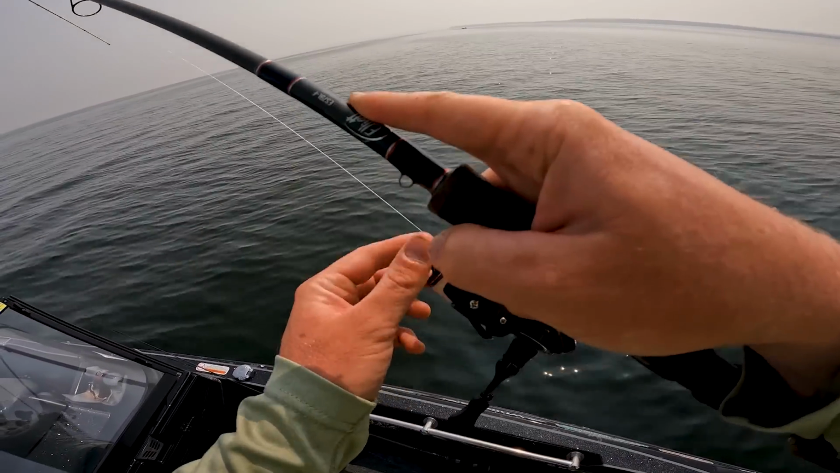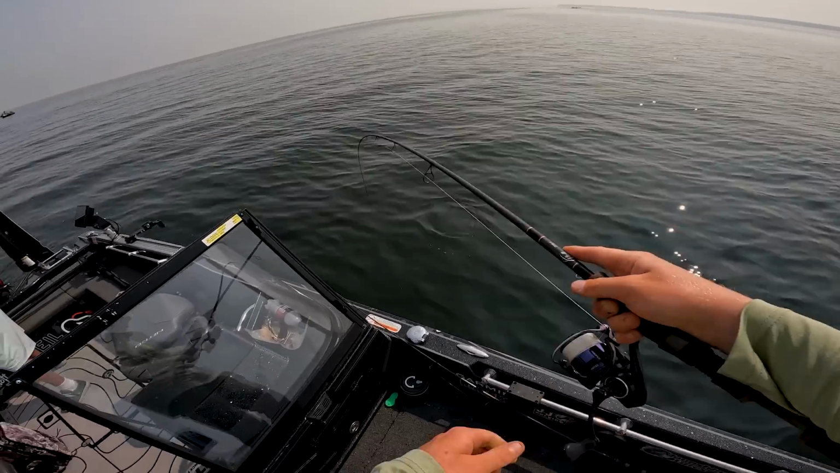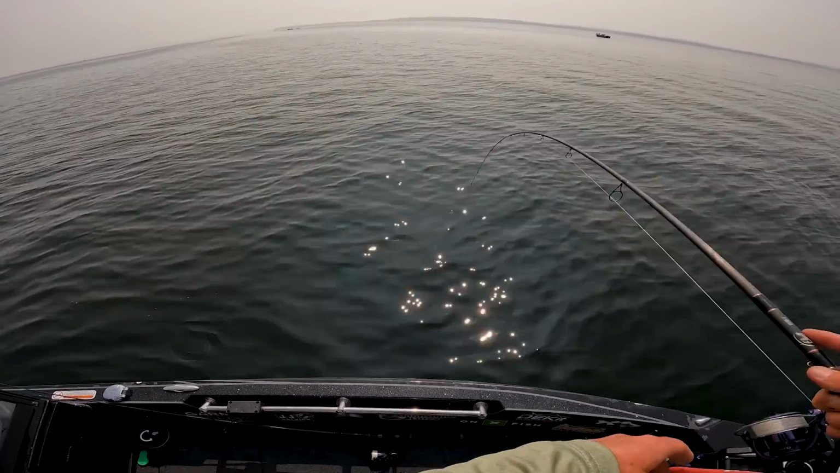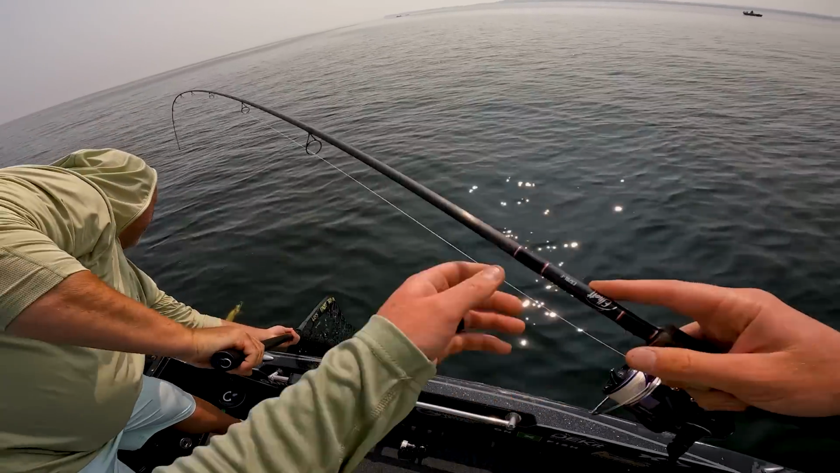Just all sorts of fired up. Just a little guy. I'll get it. You keep fishing. Oh, I got it. I just wanted to reel on that one. Where you at? Right here. Pulled it out of a nice little pod.